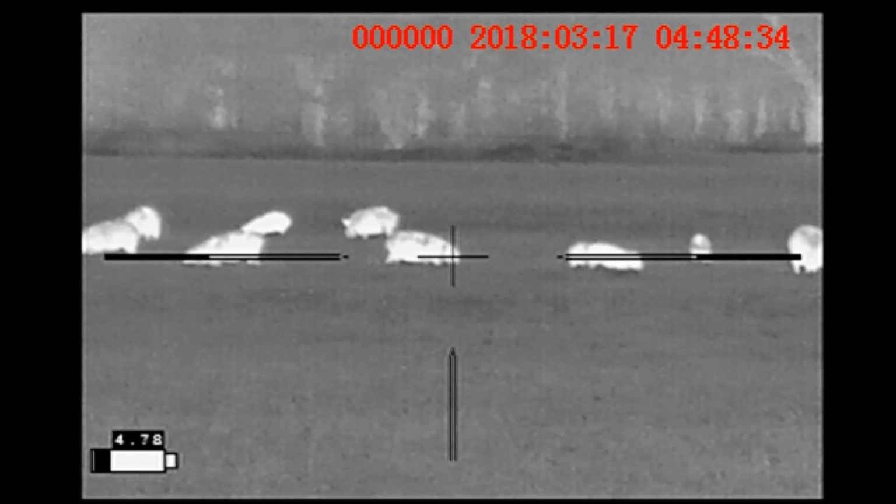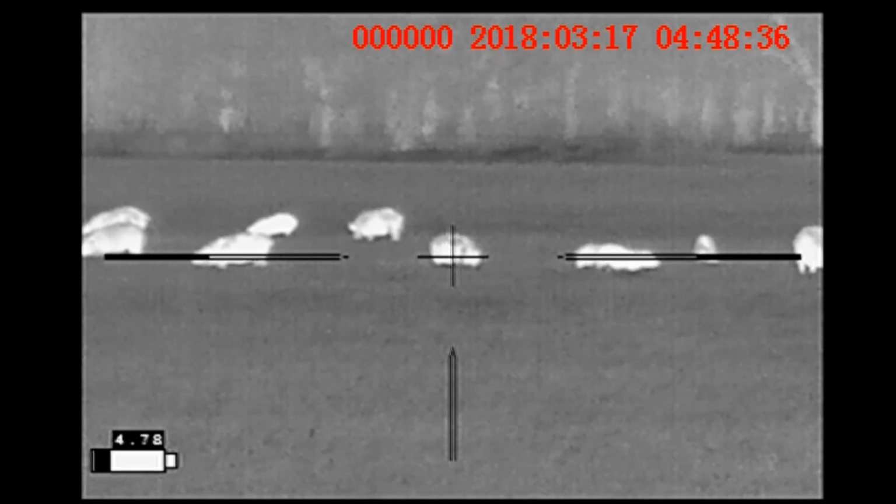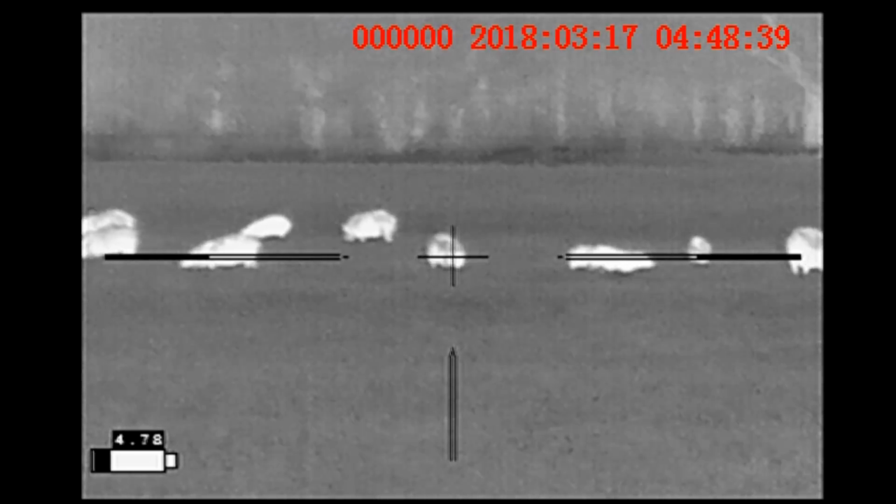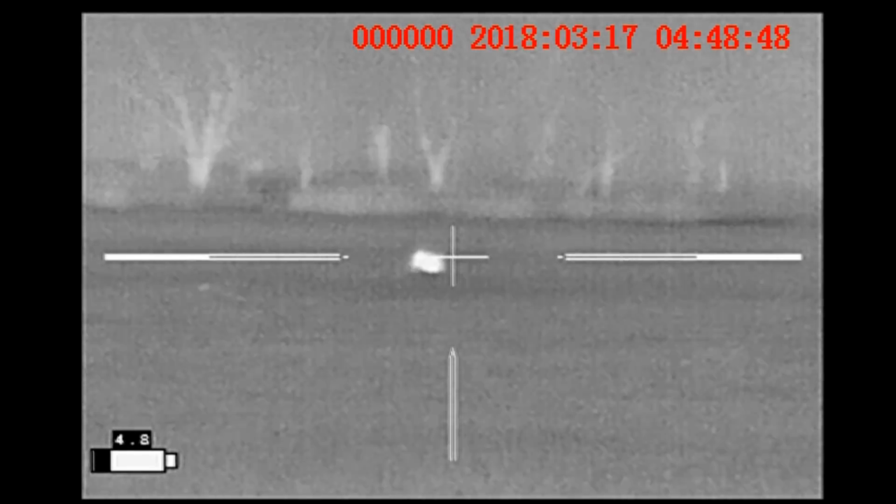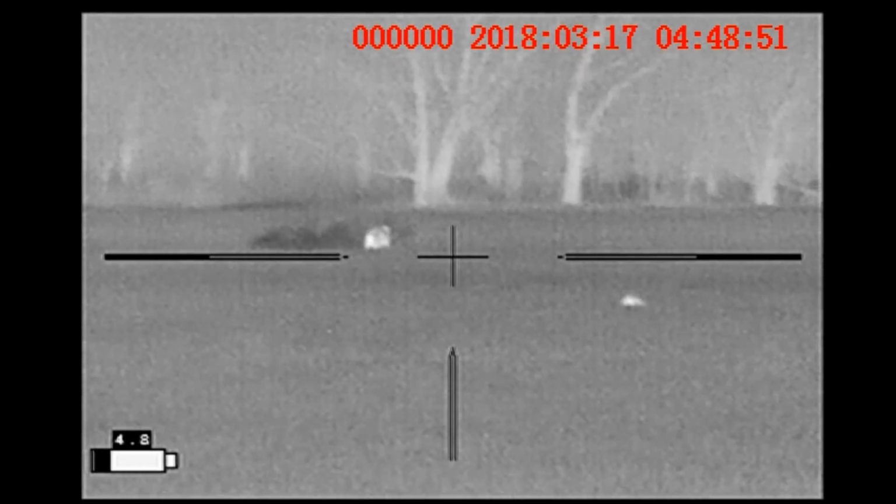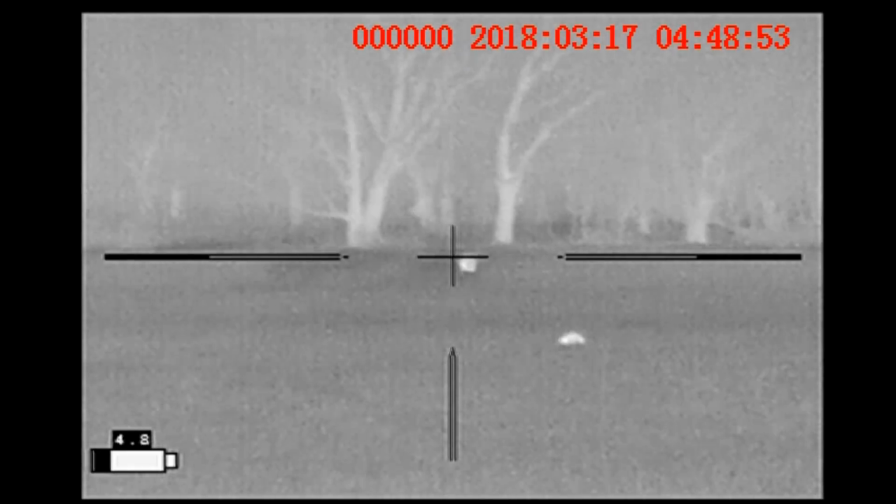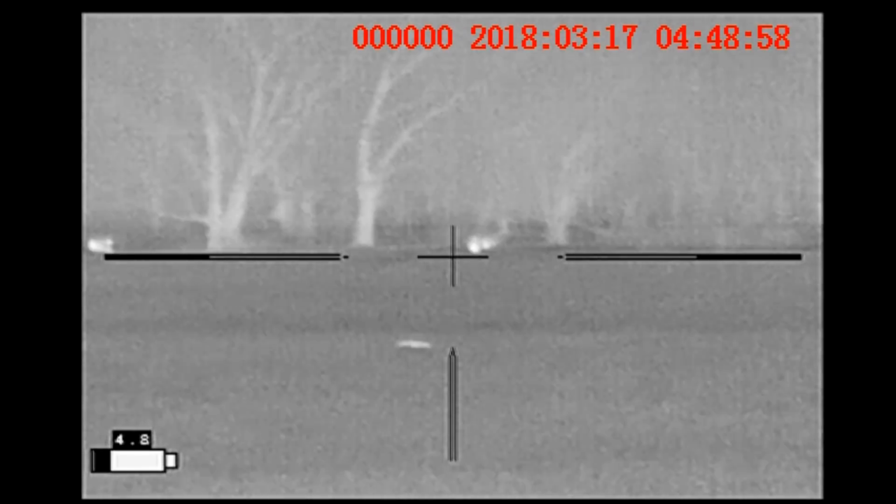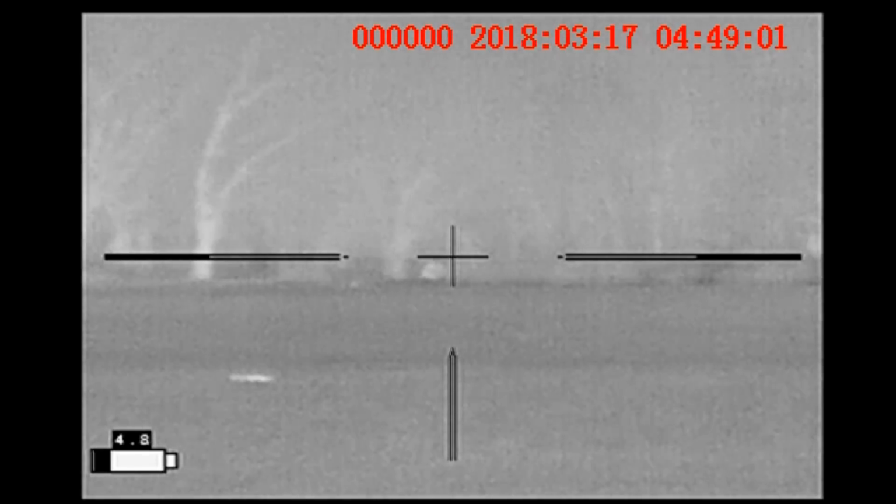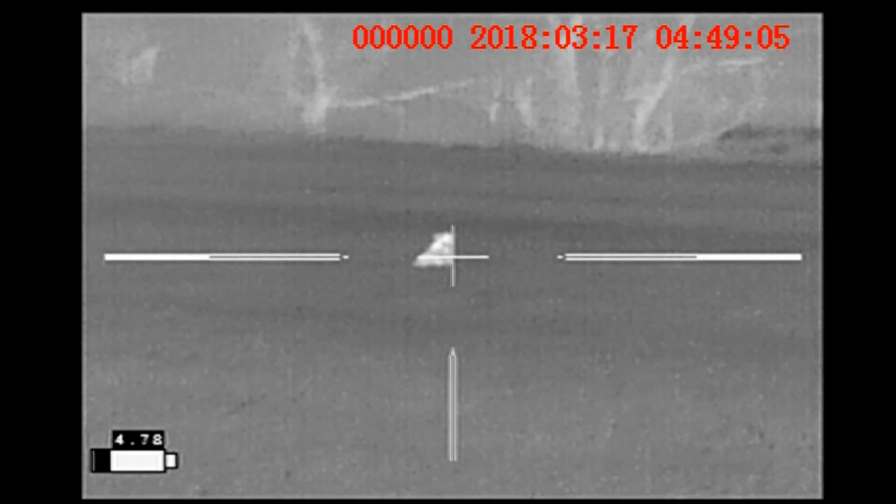This is the view from Brad's rifle. 3, 2, 1. Coming in. Okay, they're in the woods. The other one on the left's up. No more.